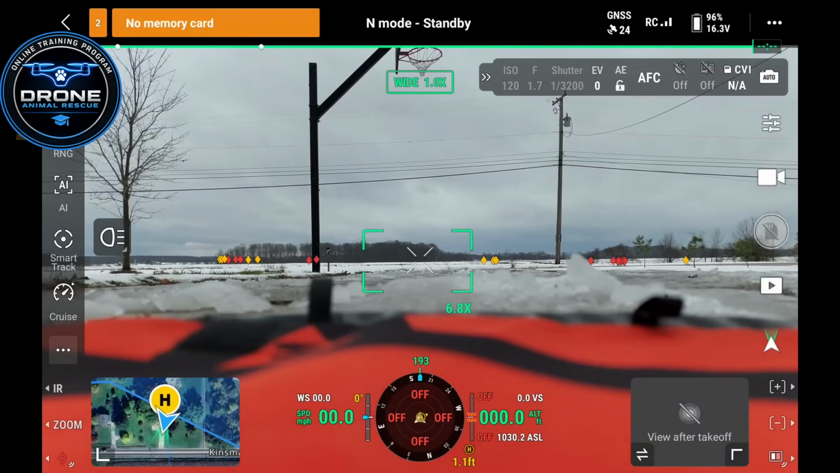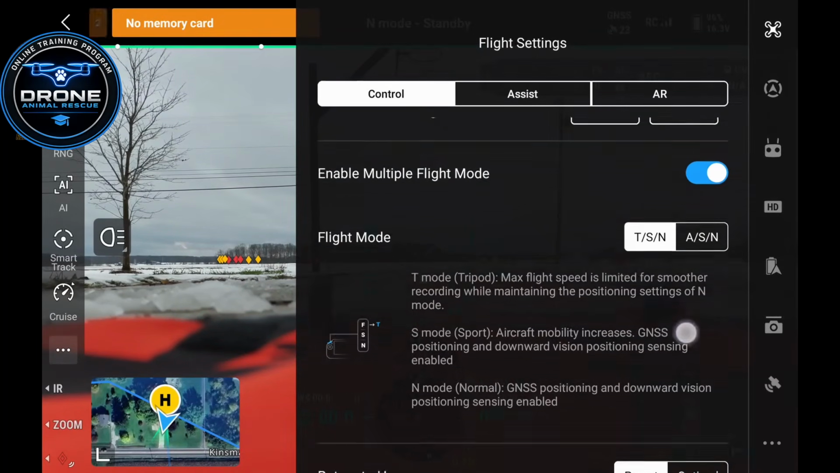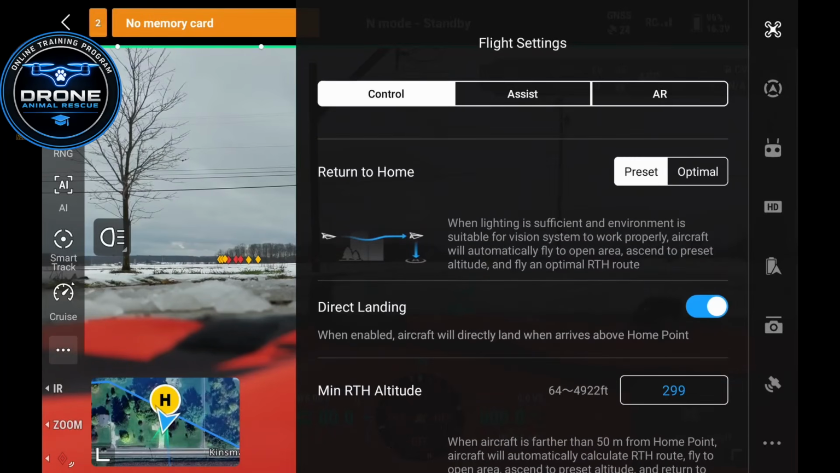So you're going to be looking at the top right corner of the screen. You're going to be looking at these three dots right here. Go ahead and select that. This is going to be a lot of your home point settings here. So one of the things that I want to highlight here, if we scroll down, your return to home feature is going to be on preset.